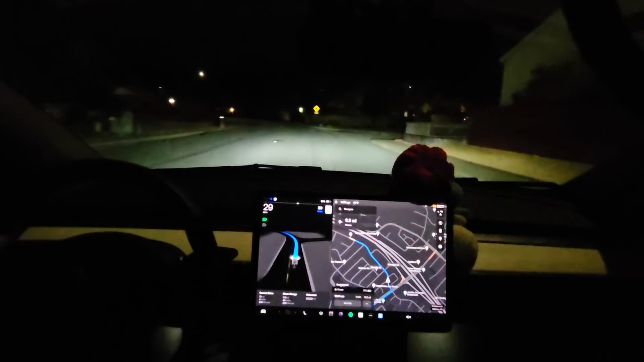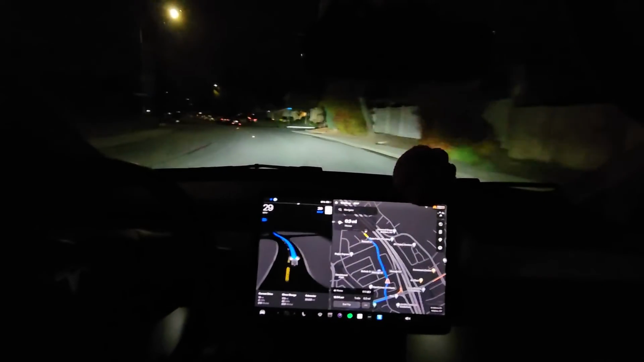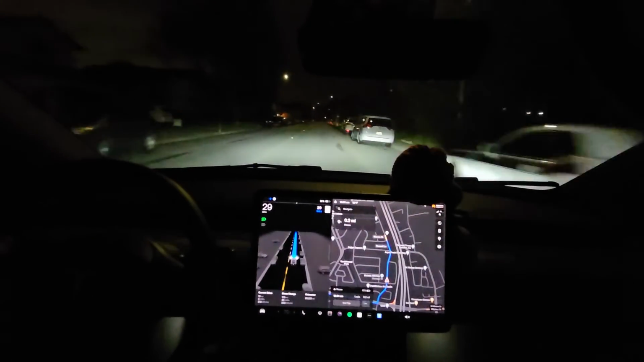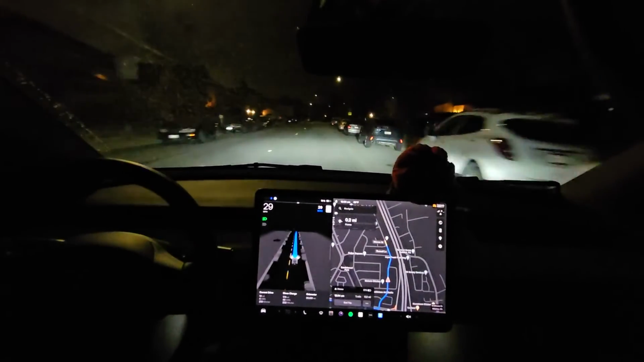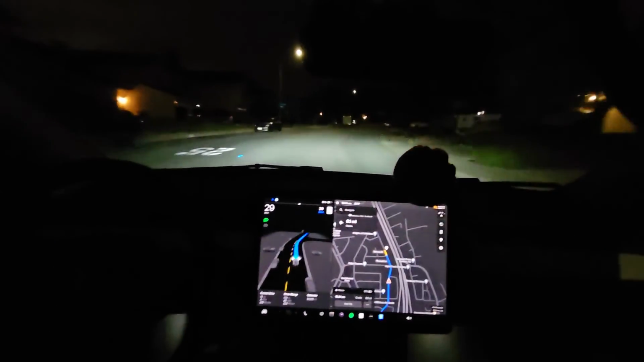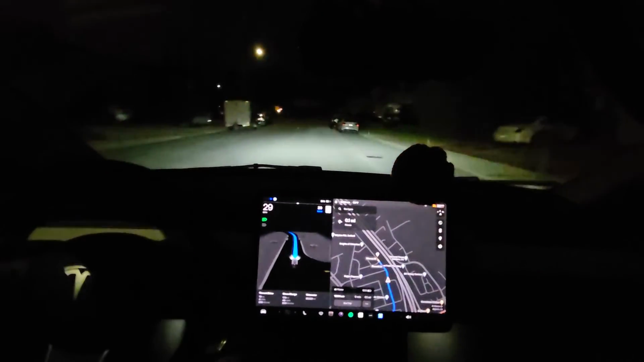Because I feel like it can apply more than when the human driver, if I'm driving and I let go of the accelerator, it doesn't apply the full regen braking right away. So I feel like the full self-driving allows it to take more advantage of the regen braking at the higher levels.